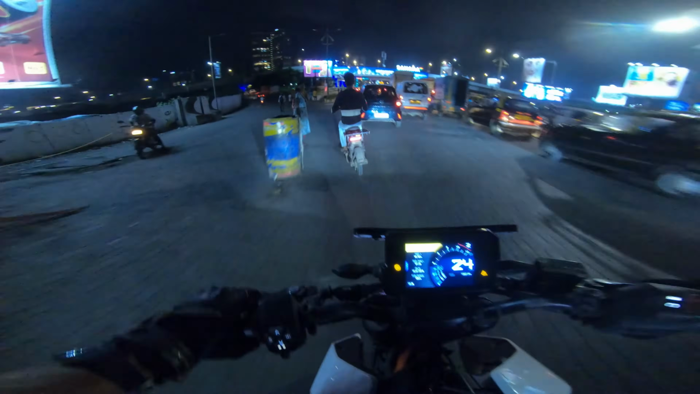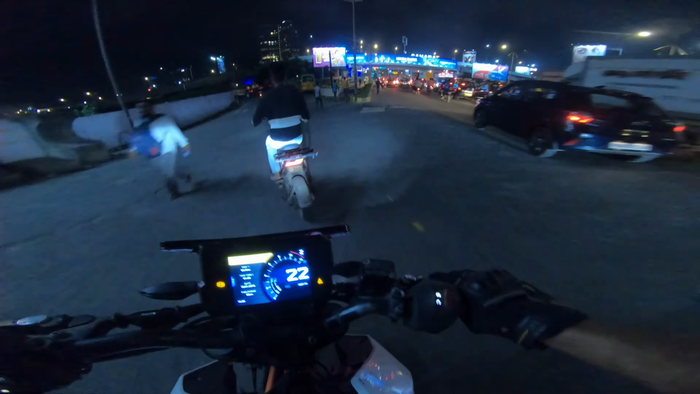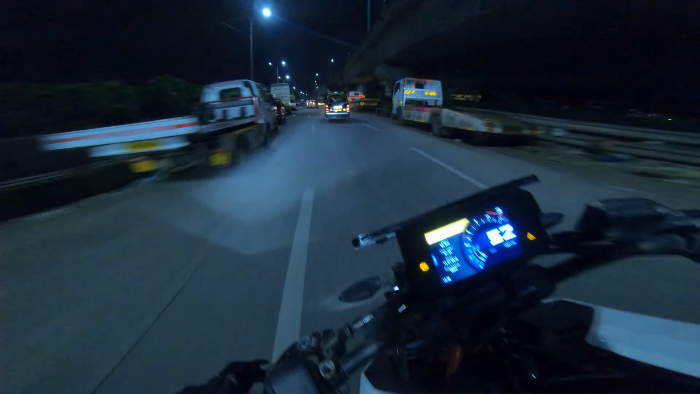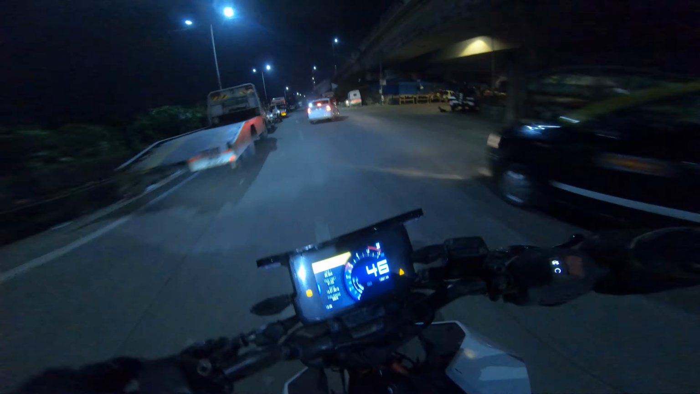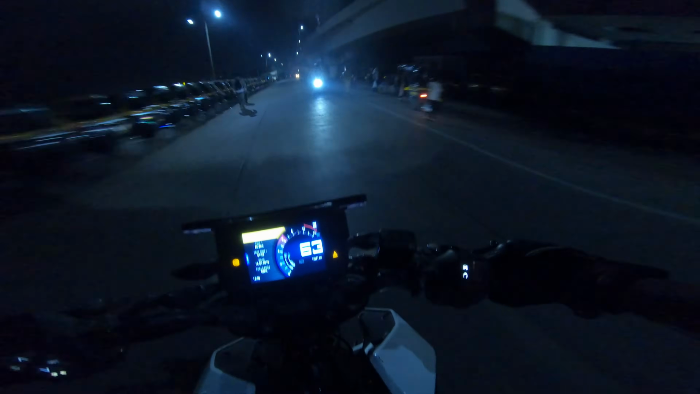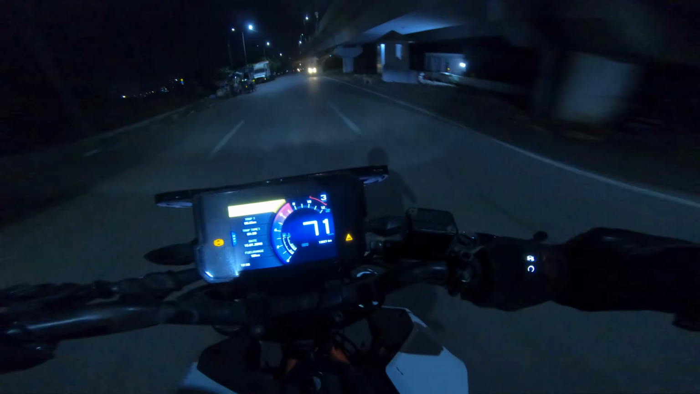Finally, we get to hit this lovely piece of reclamation stretch. Can't see anything.